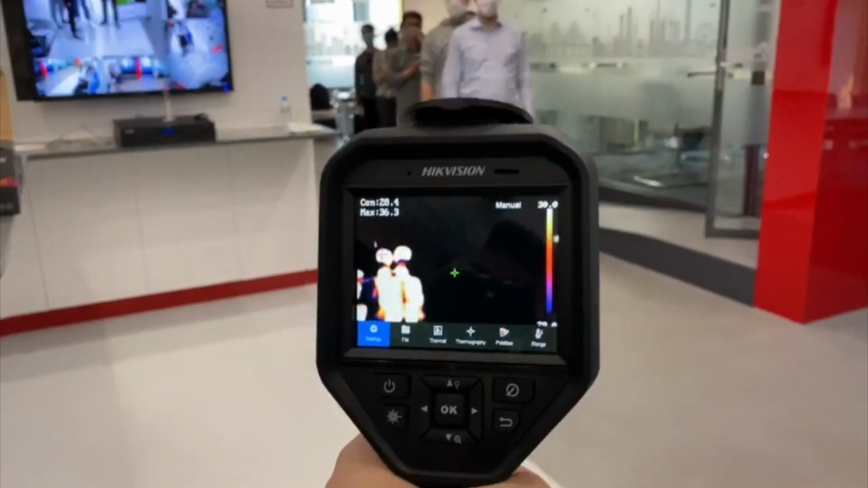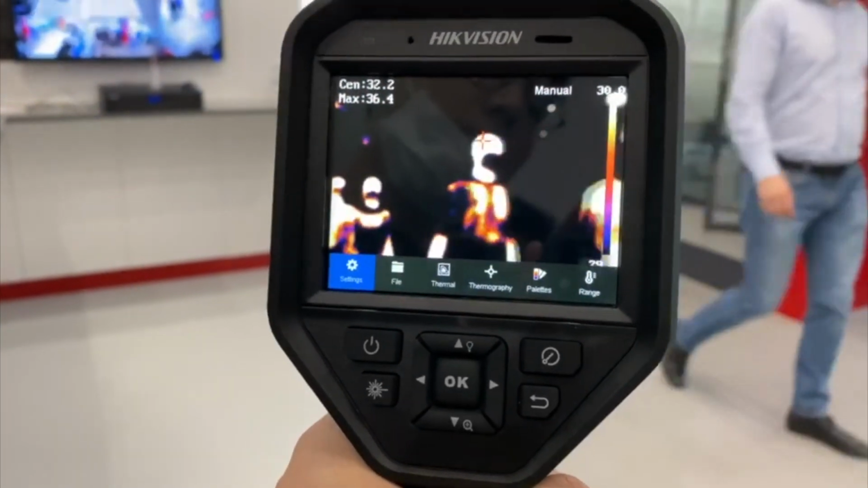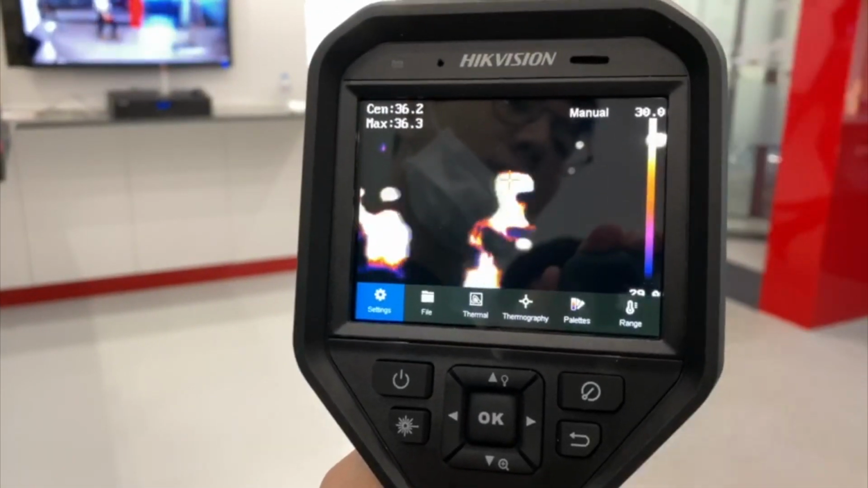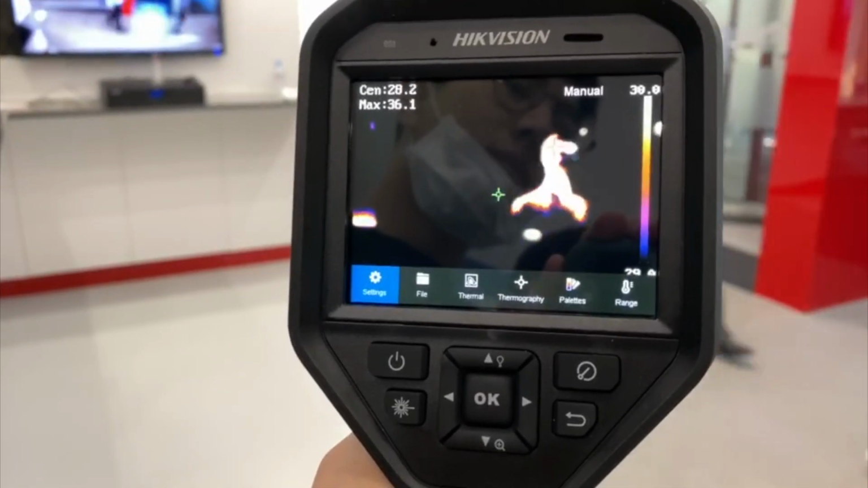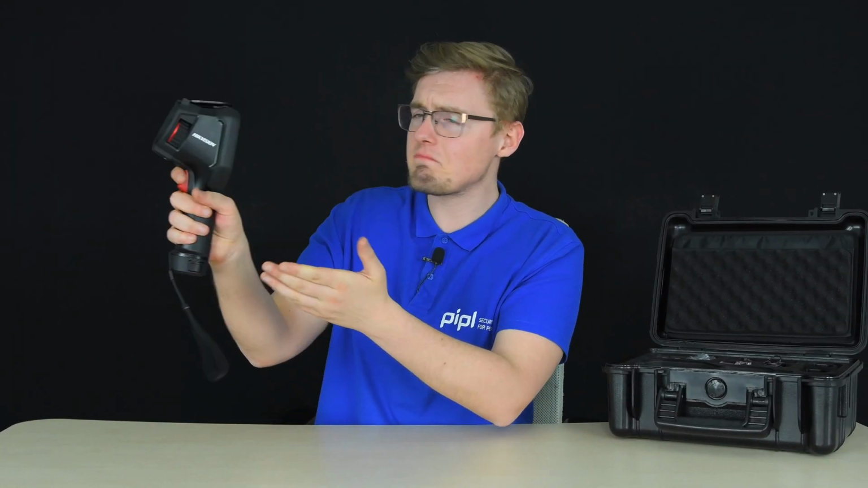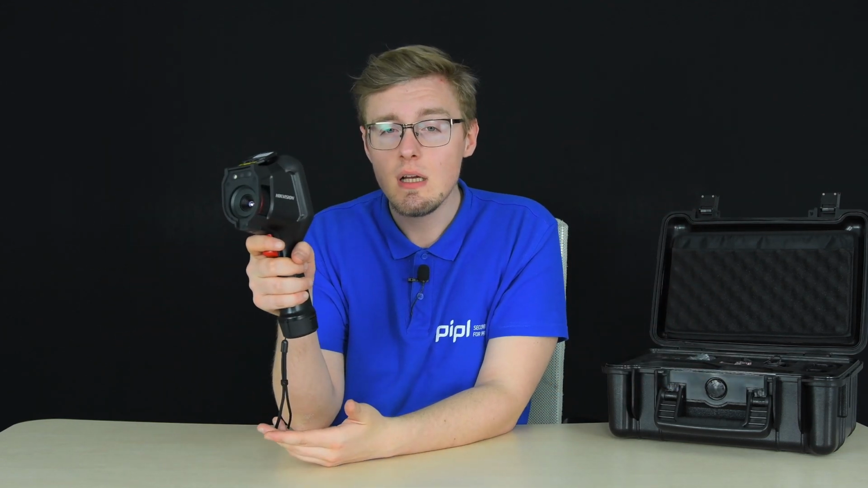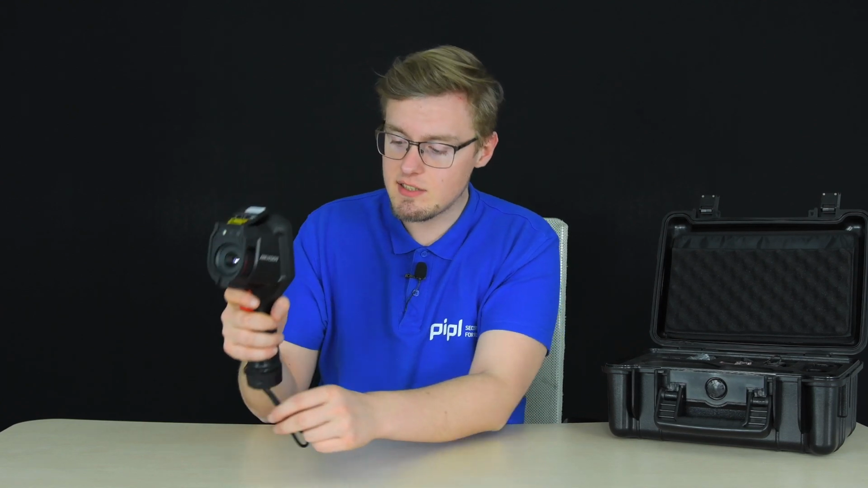Now about this one, we asked our friends from Hikvision to make a video for us demonstrating how it looks in conditions closer to reality. People. Workspace. But you can also hold it in hand like I do and selectively point it at a person whose temperature you want to measure. That makes up 2 use scenarios: a stationary temperature measurement station and a hand-operated temperature monitor to be used on the go.